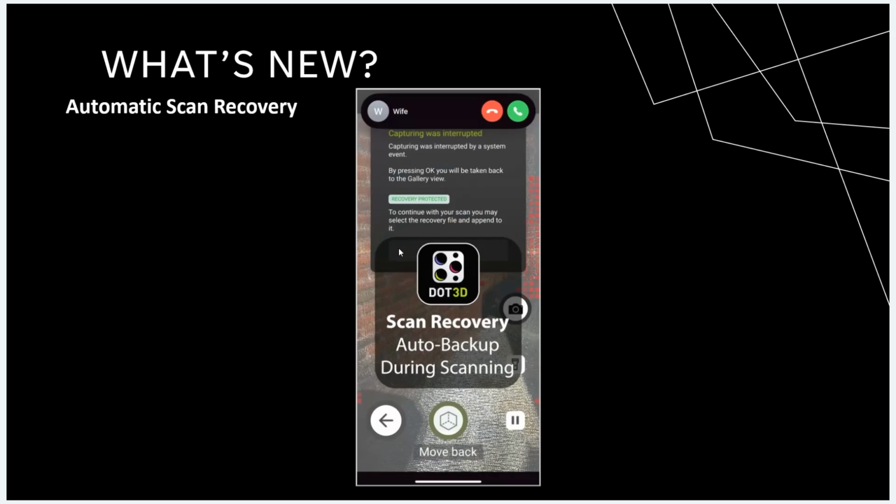Lastly, an important feature to highlight, I talked about it a little bit earlier on the summary slide, is the automatic scan recovery. So if you take a phone call as shown in the example on screen here, if your battery dies, if you push your scene capture really far and something goes wrong, you're no longer at risk of losing the whole thing. We have what's called an RCV file that's now created periodically throughout the scan, and that allows you to recover your data.